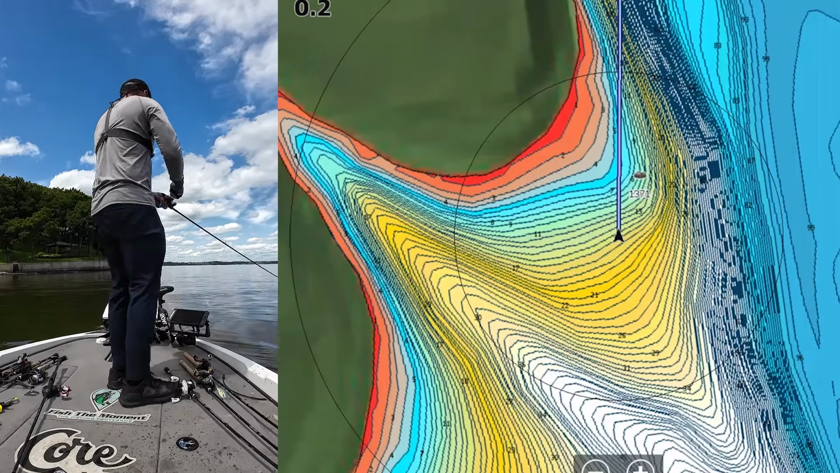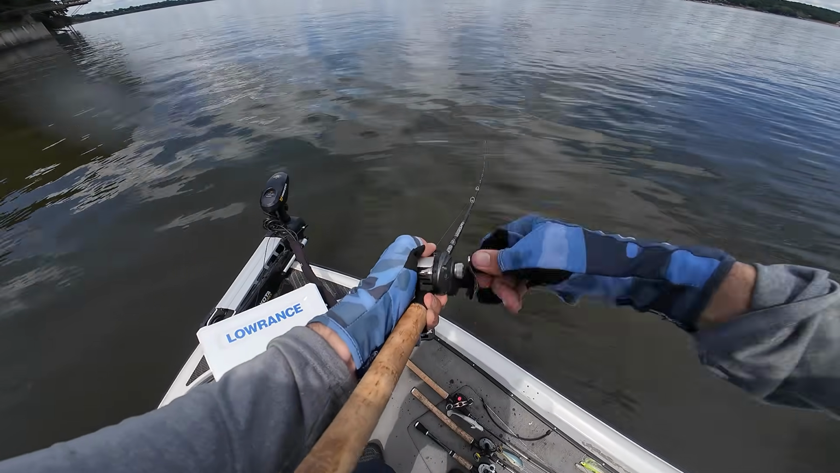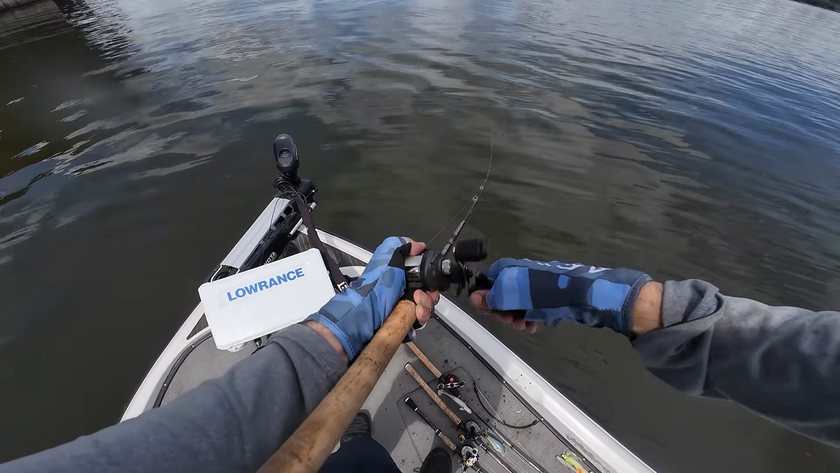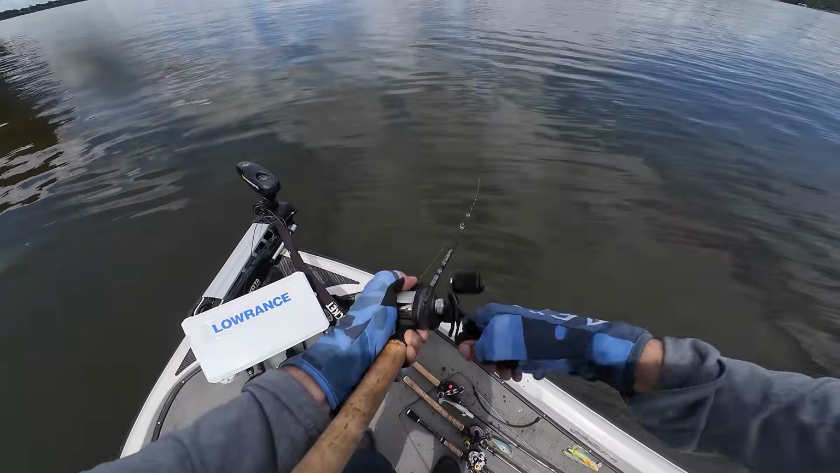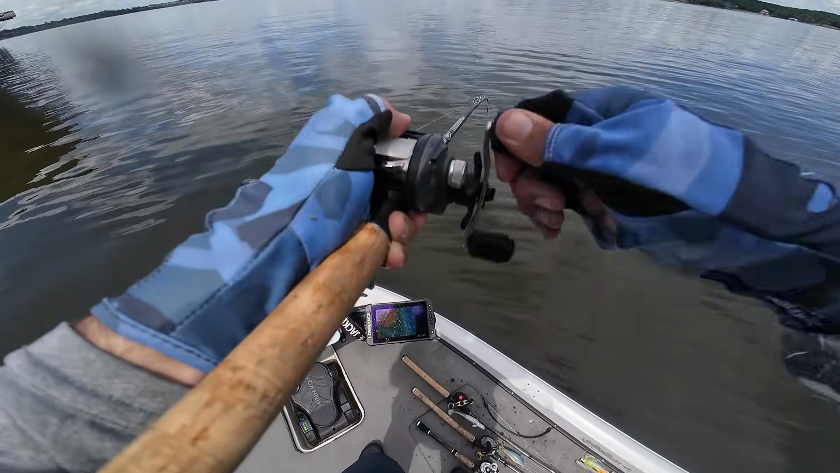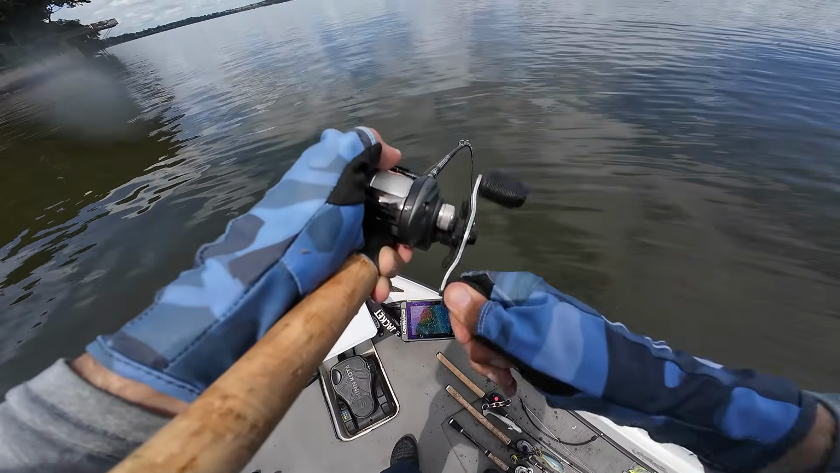Fire back out there. I'll have to put that tush and the spunk shad back on here in a second, but let's see if they just eat a crankbait, because I got them to bite something. Maybe they'll get aggressive enough to eat this thing. These fish on these community holes get really weird where they won't bite a crankbait, they won't bite a bunch of other stuff. The only thing I got that last group to bite on was that tush and the spunk